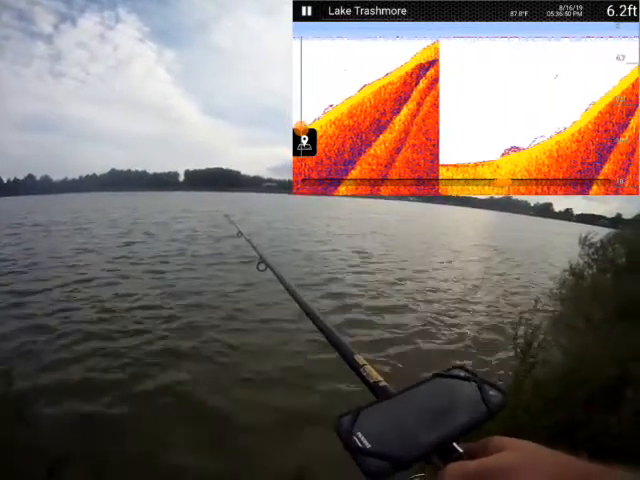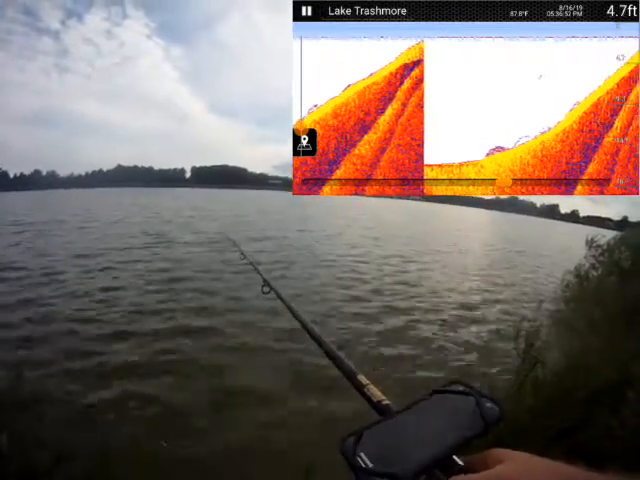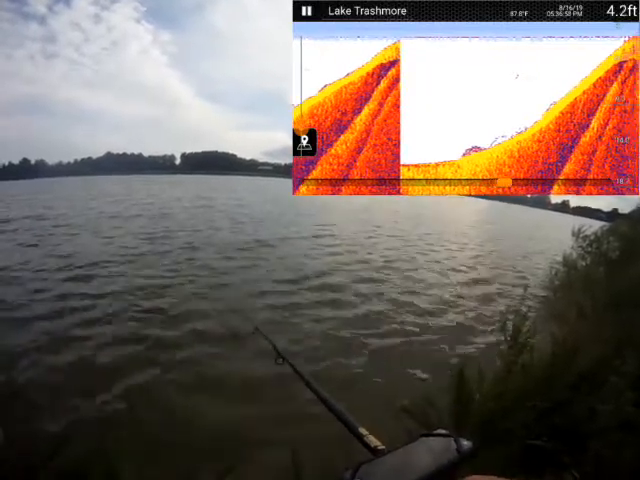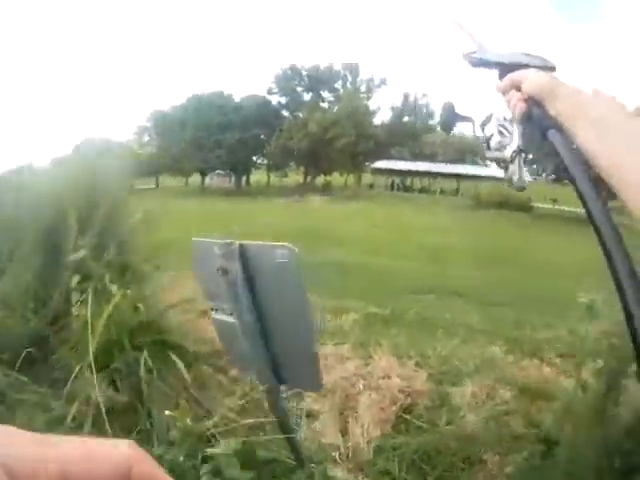Didn't really see a lot, and it gets shallow pretty quickly. Keep moving. That wasn't particularly instructive.